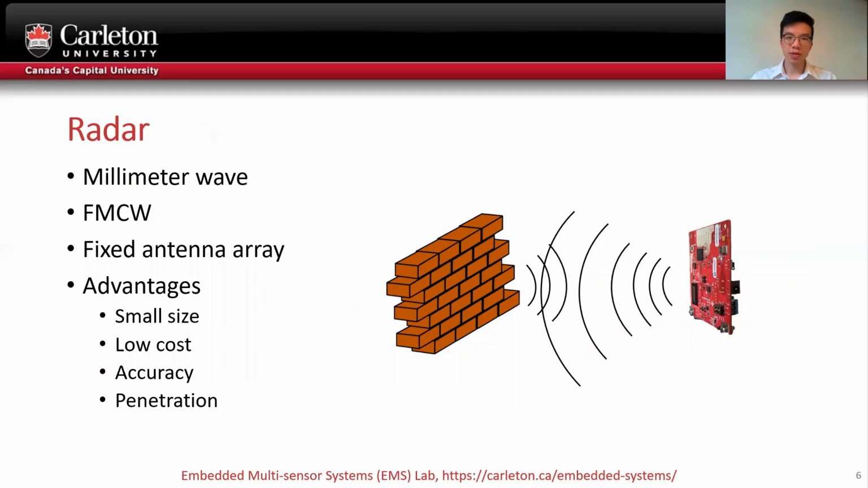Millimeter wave frequency modulated continuous wave, or FMCW, fixed antenna array radar sensors are a candidate for such an application. These radar sensors are growing in popularity due to their small size, low cost, accuracy, and penetration ability. Similar to LiDARs, radars can also output point clouds of the surrounding environment.